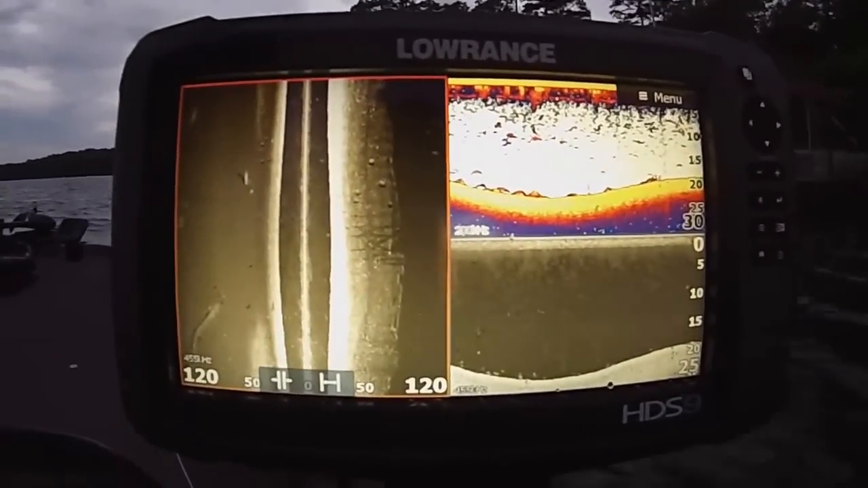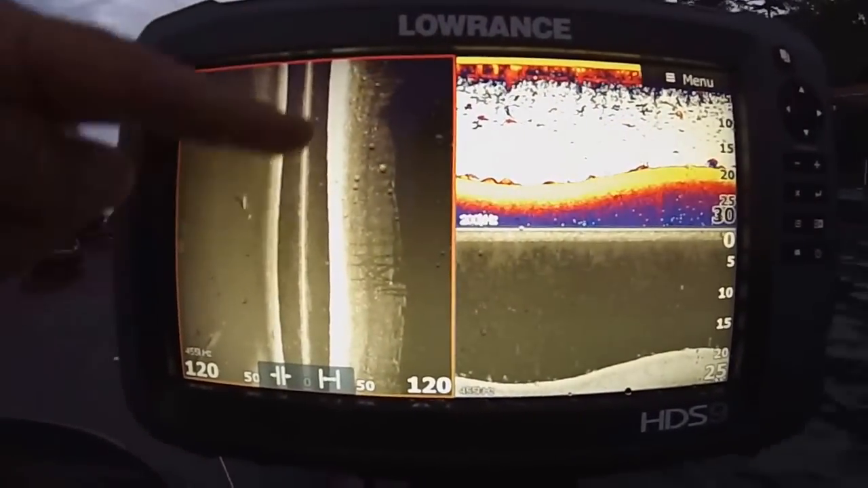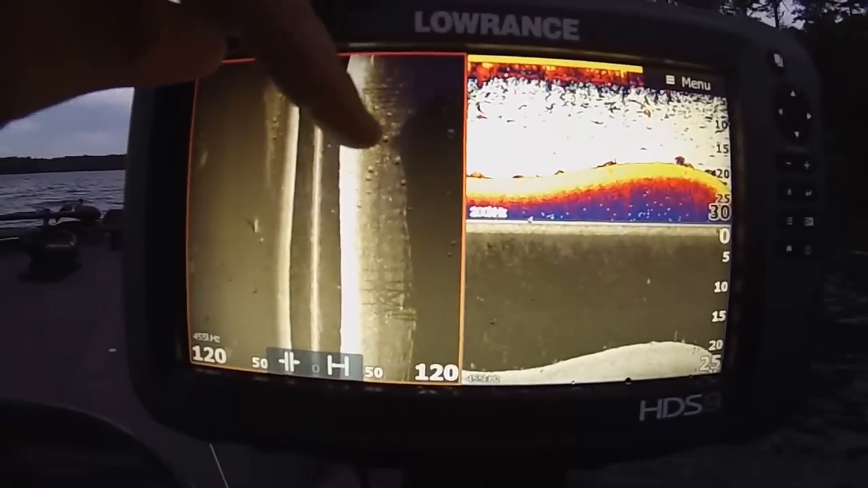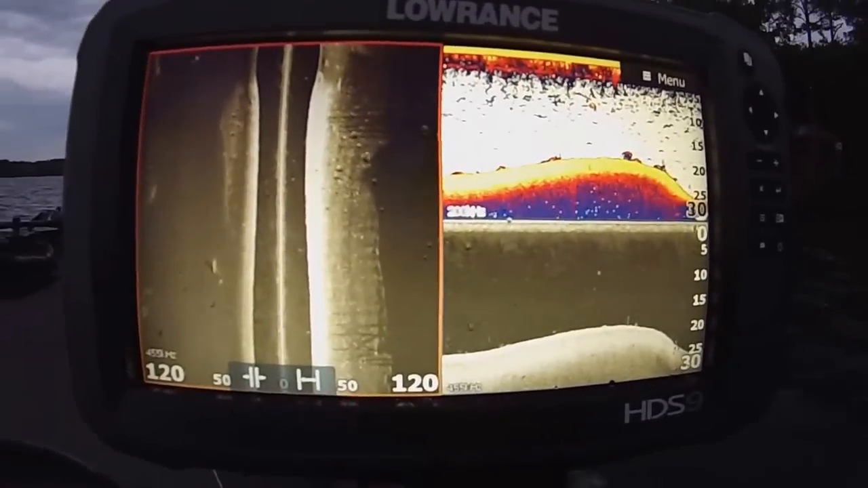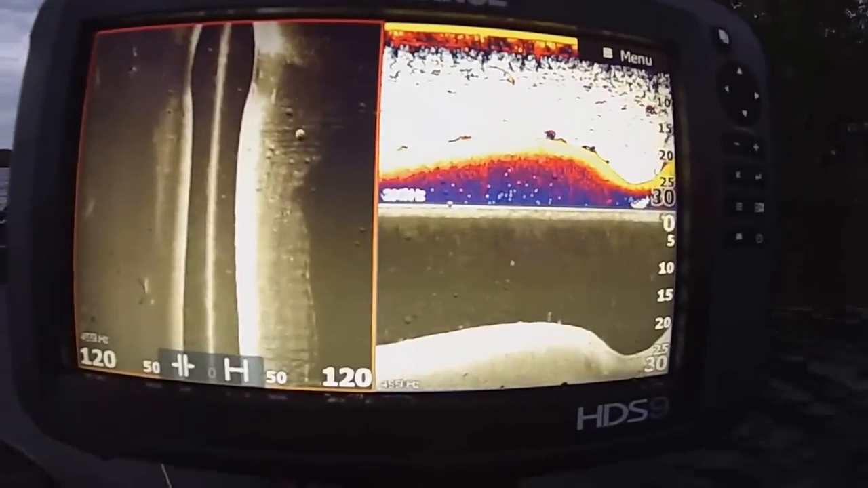Alright, so again, this is to your right, and this is to your left. This is us cruising down the water column, and this is us. This is the history, this is current, and this is the seawall, because that big shadow, because we're right up on the side there. And this is your regular 2D, and this is your down scan.